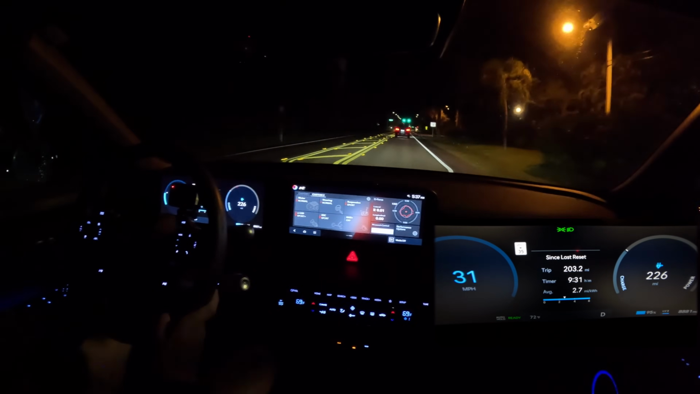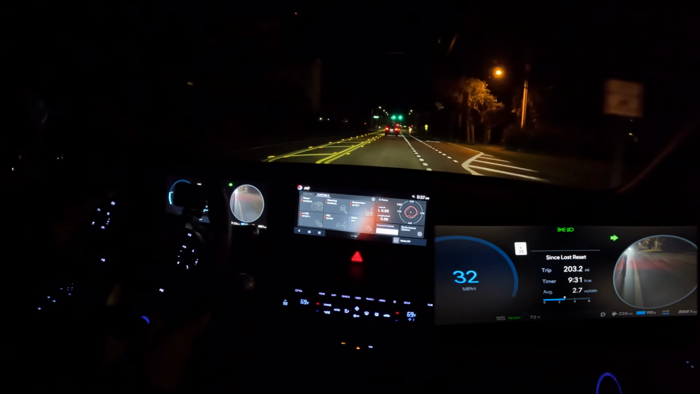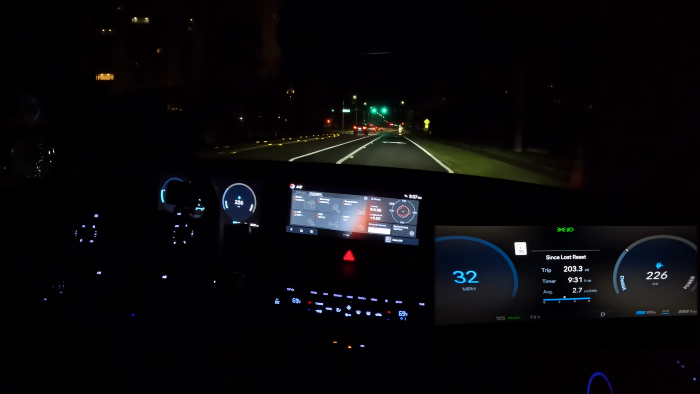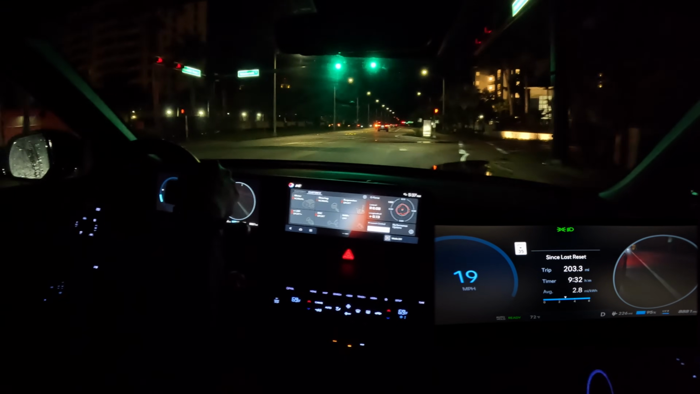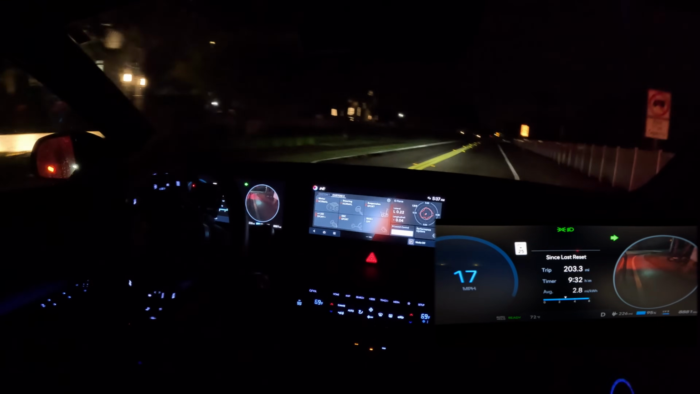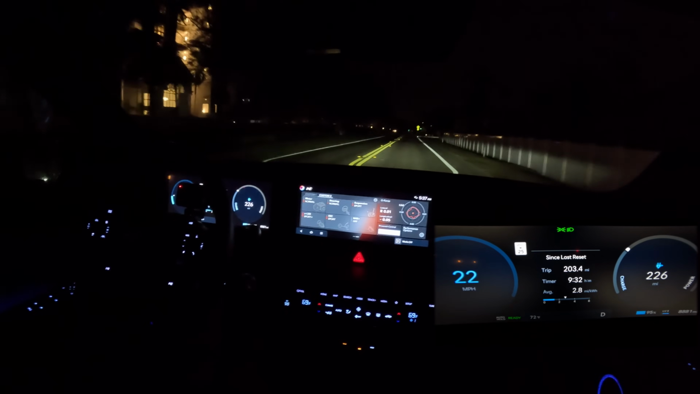And I know I'd be burning through tires. I'm sure these tires are not cheap. I'd be burning through a set of tires a year would be my guess, with the weight of this vehicle, the torque, and the performance. So that's something to consider. But performance doesn't come free. There's always a cost. Here it's a cost of efficiency, a cost of tires. So I'm going to end it there.